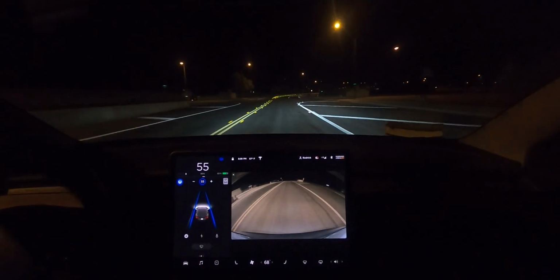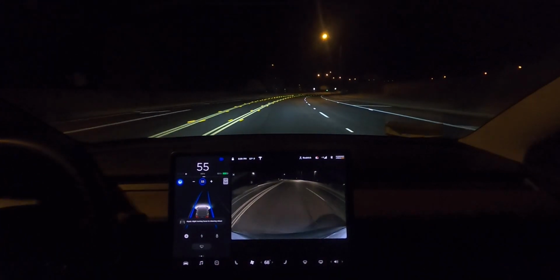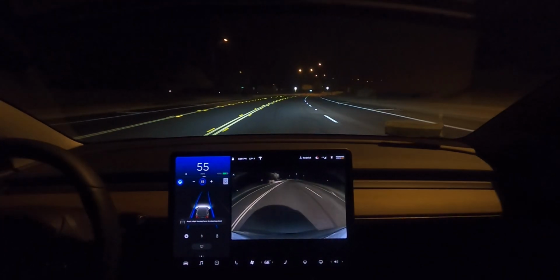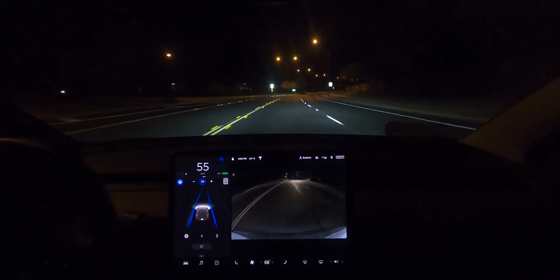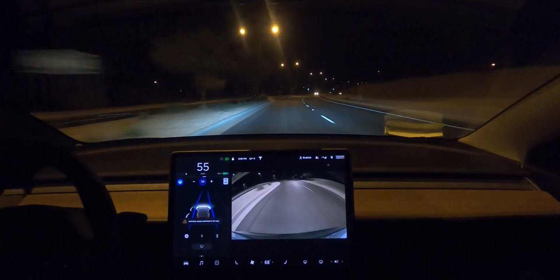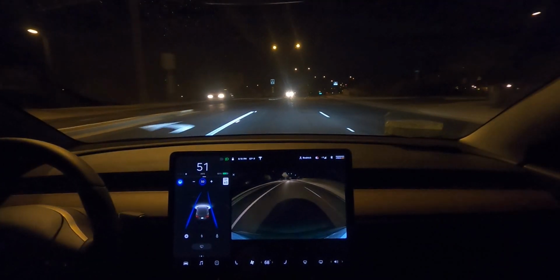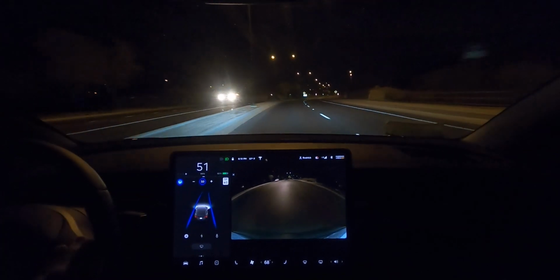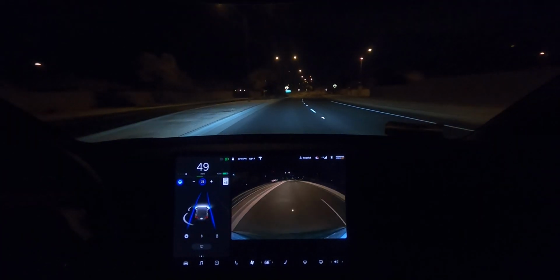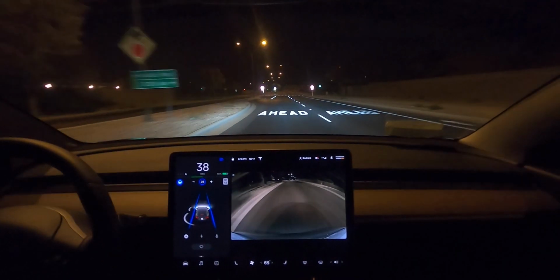Alright. Okay, got 2 lanes here. Let's see what happens. Okay, it stayed in the left lane, perfect. Didn't freak out trying to figure out which lane to go into. Speed limit's dropping down to 45. Yep, there it goes, right there, maxed out at 50. Stop sign coming up ahead. And let's slow down and see if it warns us about it. High beams turned back on and blinded me with the reflections.